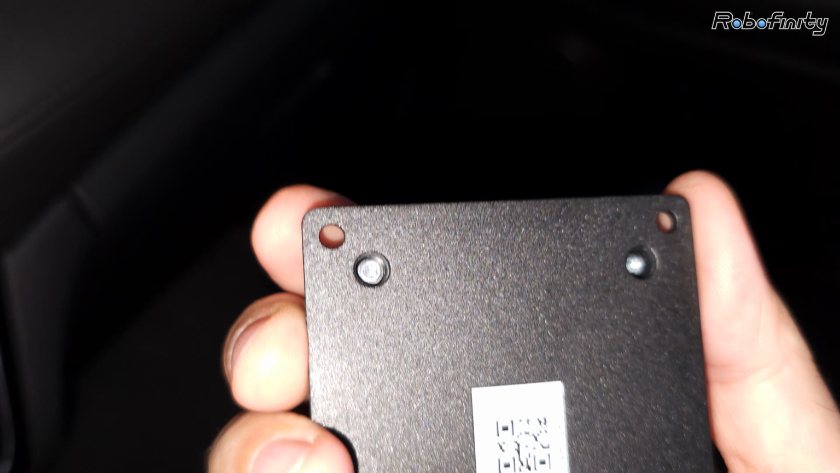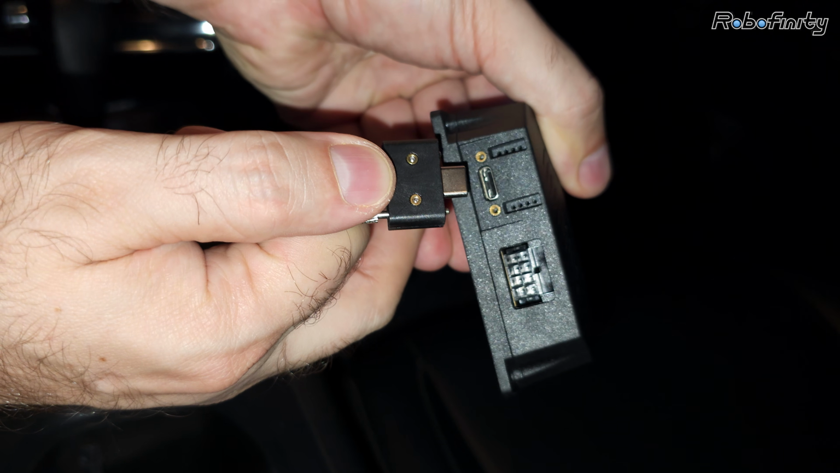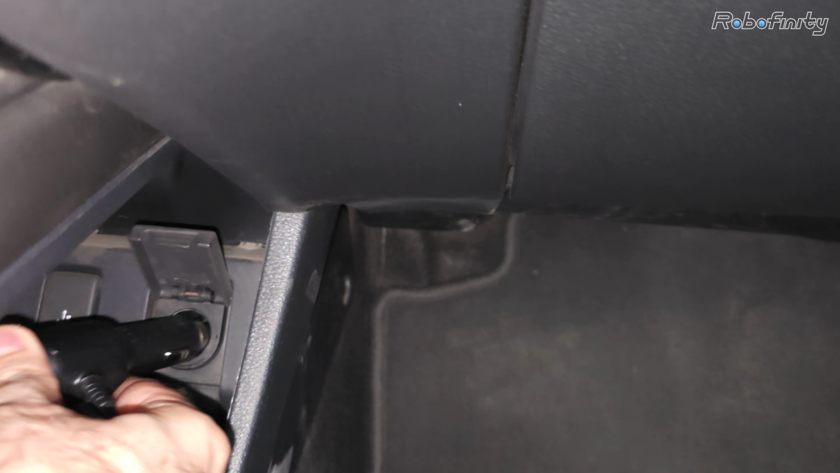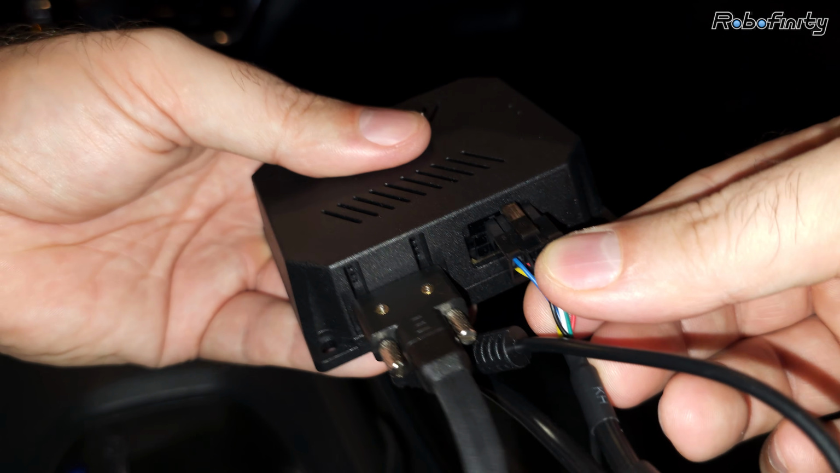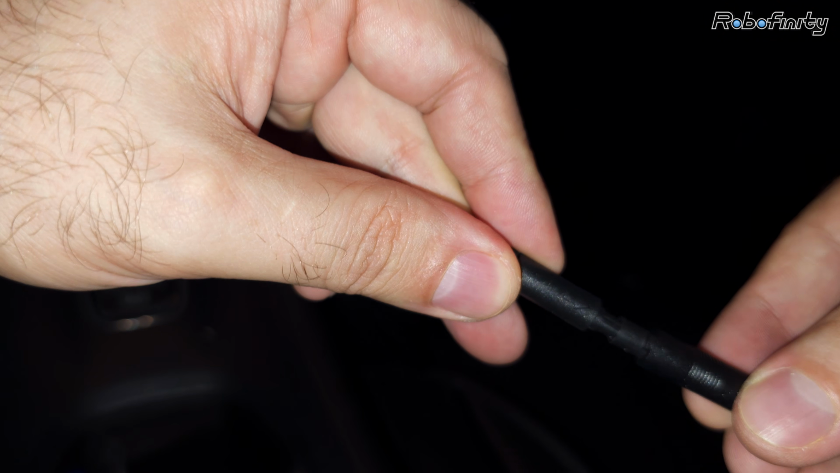It has 4 screw holes, so you could install it anywhere under the glove box or anywhere where you can hide it. Let's connect the camera. Finding a nice place for the power adapter. Connecting the main cable to the AI box. Connecting the power to the main cable.